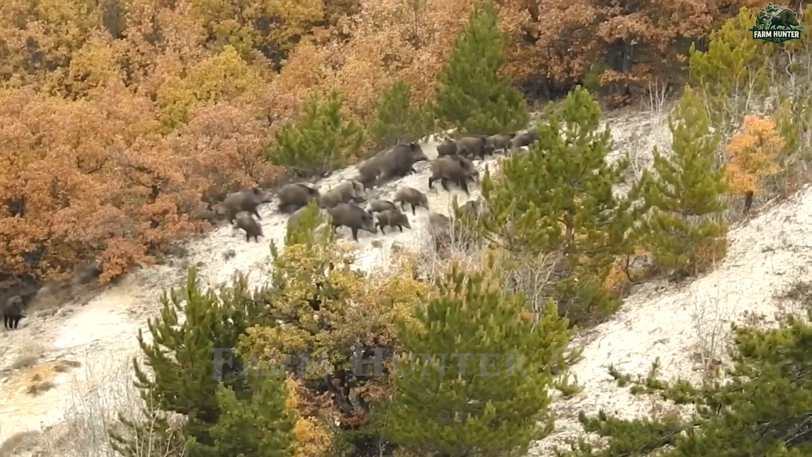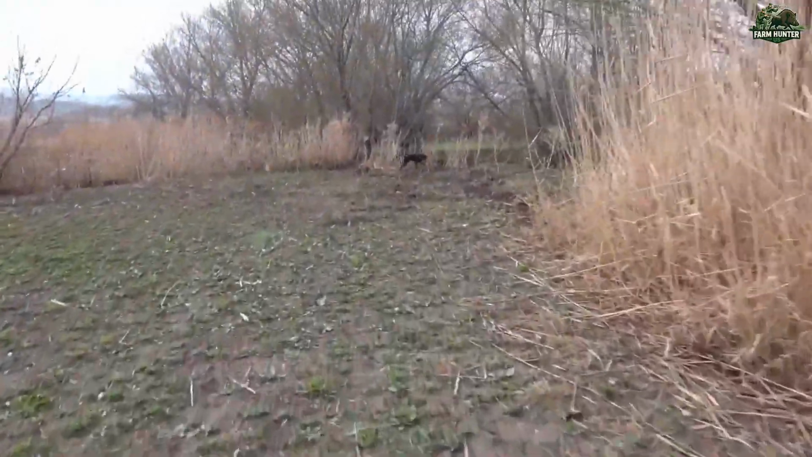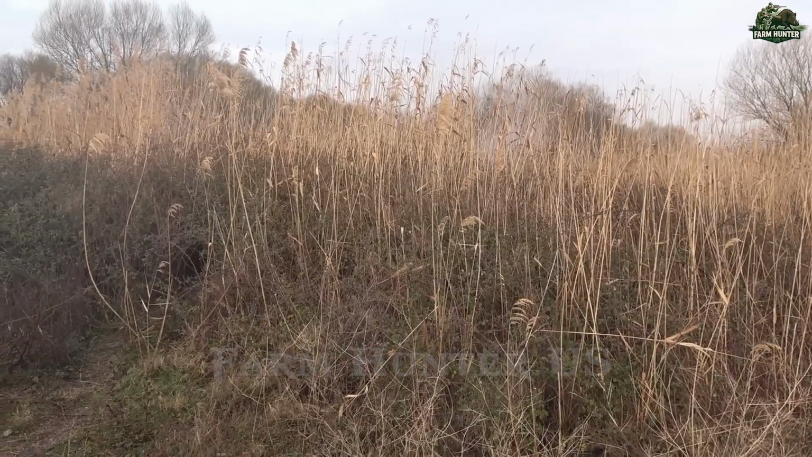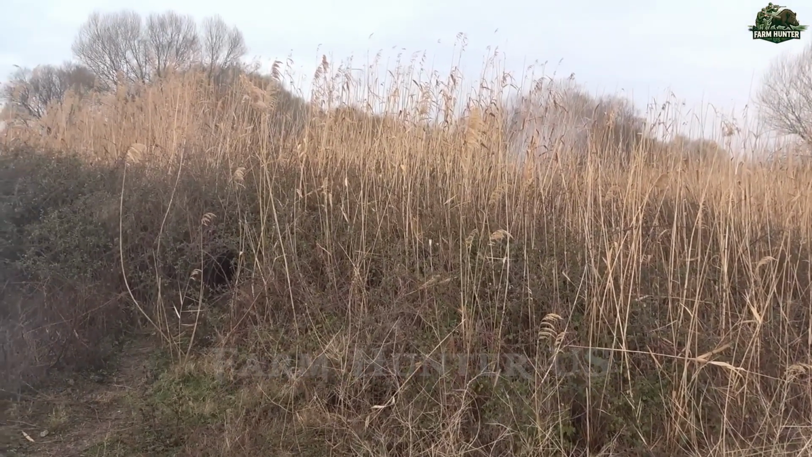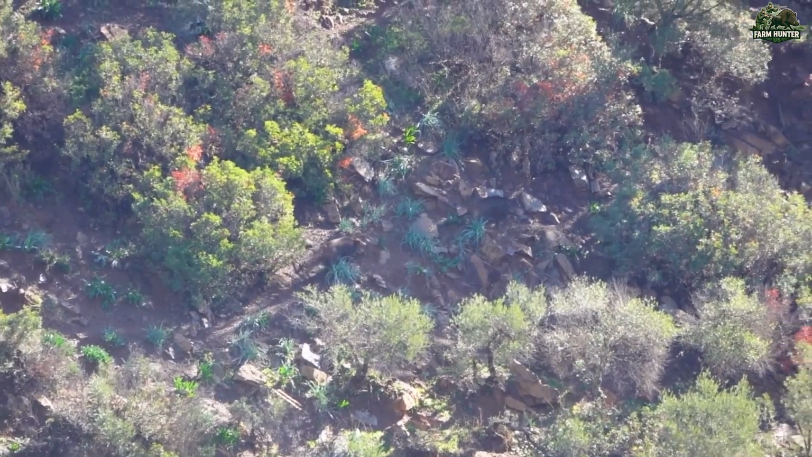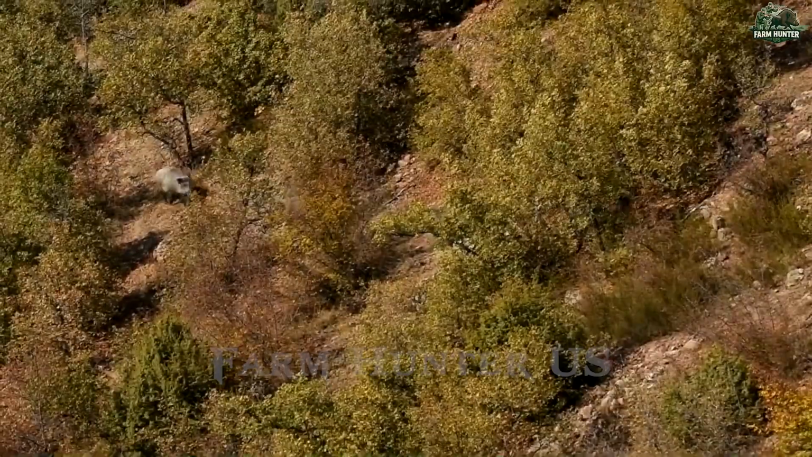Moments later, we received intel that more boars were approaching the edge of the forest. I sprinted to the new position and was set within 2 minutes. Our dogs barked wildly, a sure sign the enemy was near. As the boar charged through the brush, I didn't hesitate. One clean shot ended the standoff. And that wrapped up another unforgettable hunt.